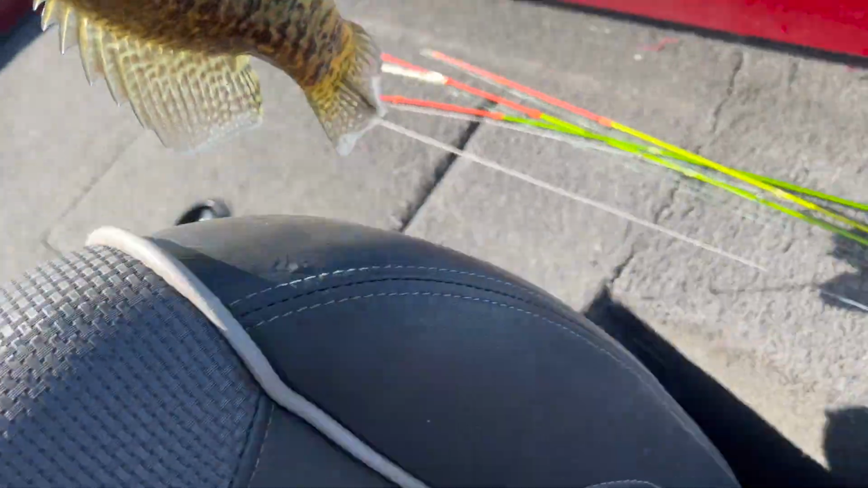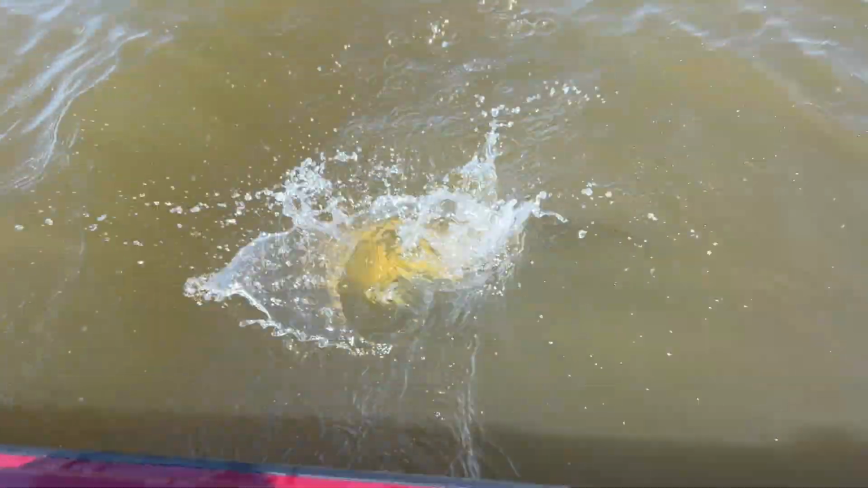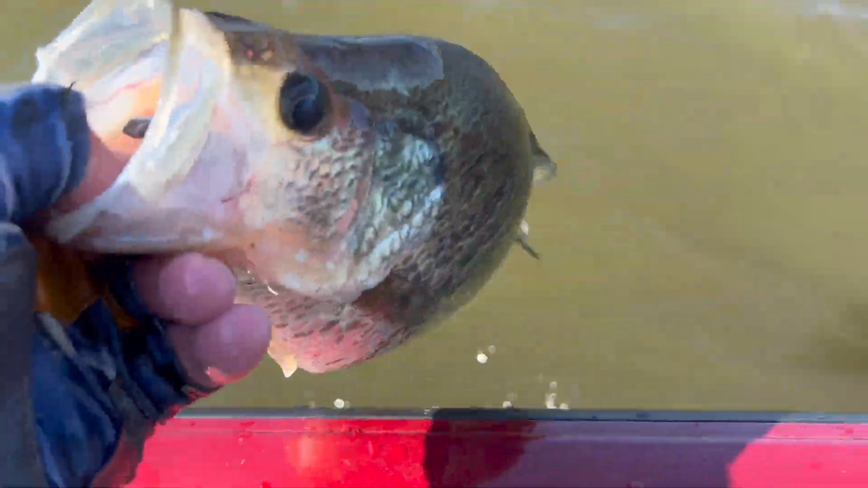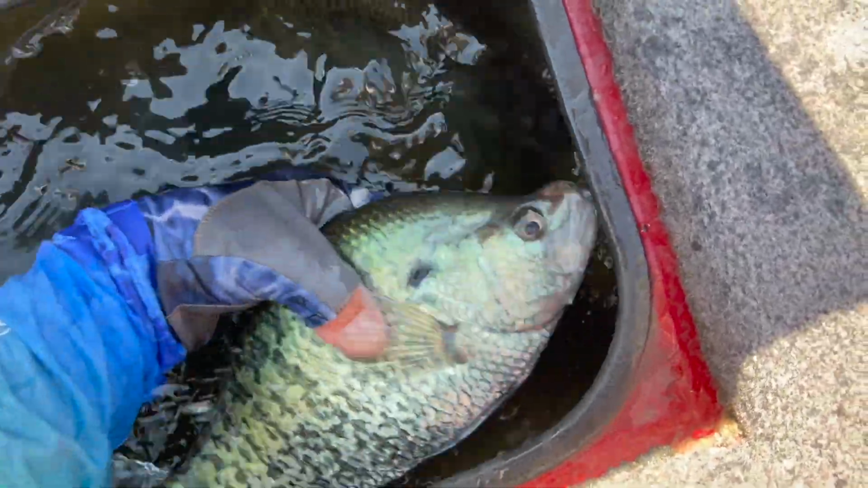Another one. Boy, they're mean. That one wasn't all that big there. Have to get him later. I think he was the big one, the one that's still in there.